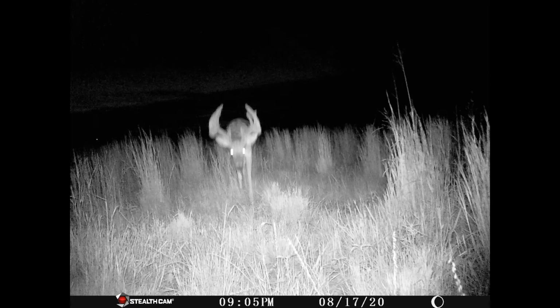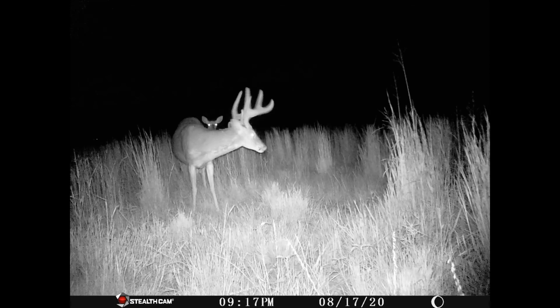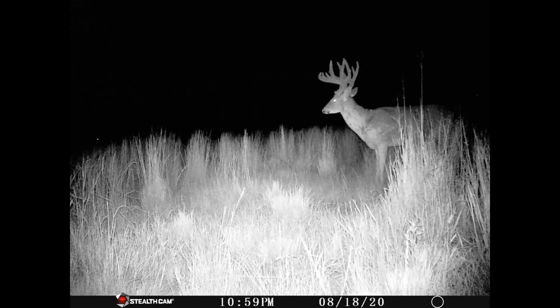He's just magnificent. Something I'd like to get sometime. And that's him in the background. That's Slick back up front, the 8 with the little drop tine, little kickbacks. I got 3 main bucks that usually come in. A lot of does. I won't show the doe pictures.